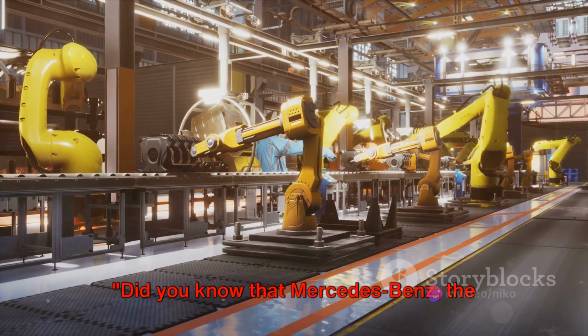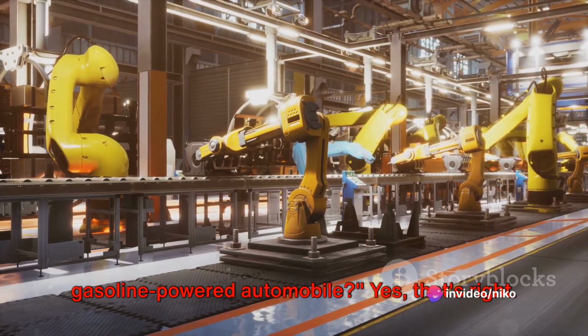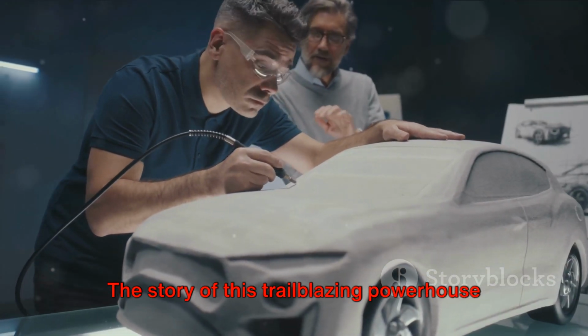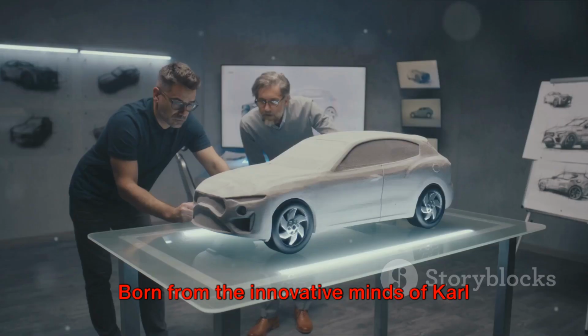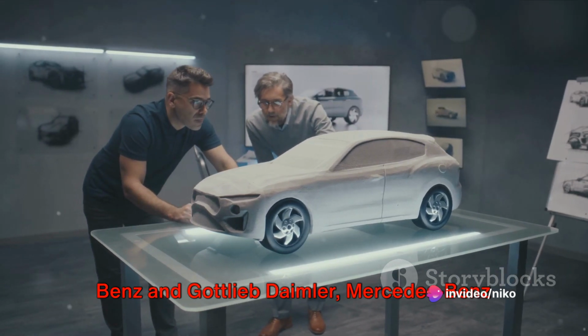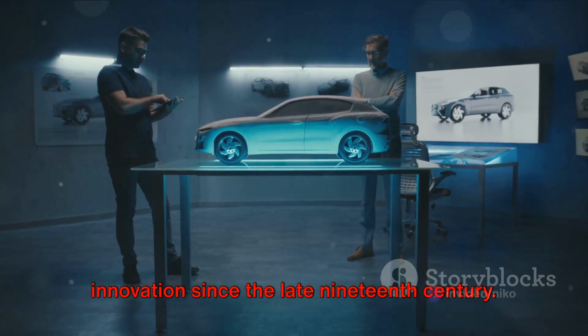Did you know that Mercedes-Benz, the iconic car brand, invented the first gasoline-powered automobile? Yes, that's right. The story of this trailblazing powerhouse is as fascinating as the sleek and elegant vehicles it produces. Born from the innovative minds of Carl Benz and Gottlieb Daimler, Mercedes-Benz has been at the forefront of automobile innovation since the late 19th century.